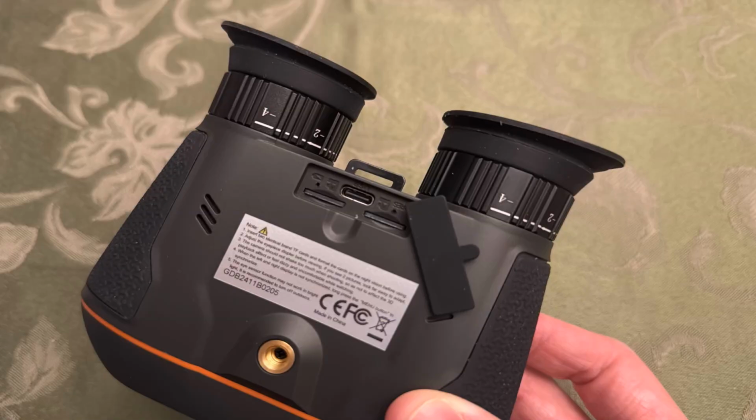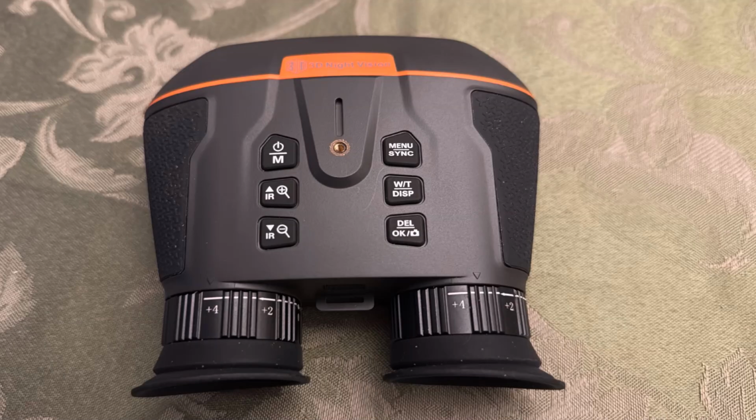So the first camera I tested was the VRNV100 model. What makes them all similar is the adjustable pieces near the viewfinders so that you can get it clear for your eyes, and the button layout. While the menus are slightly different, the software included is very, very similar across models.